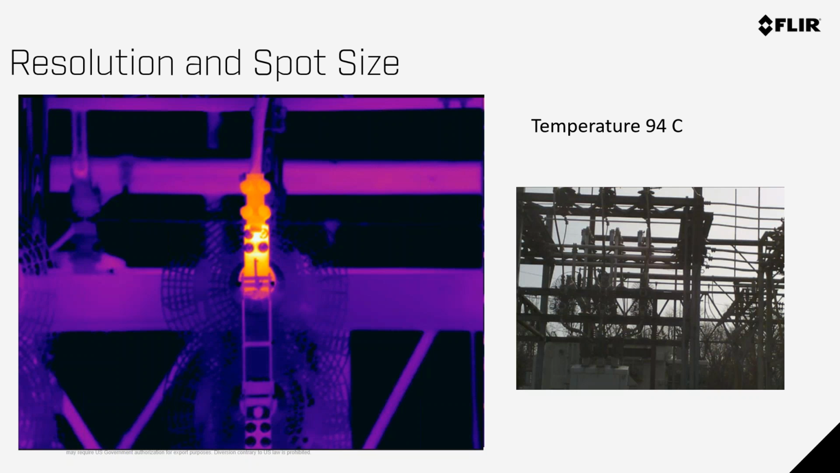The 6x lens gives tremendous detail. As a matter of fact, such good detail that we can actually now identify where the weak link in this problem is. It's the upper right-hand bolt. The upper right-hand bolt is warmer than the other 3 bolts. It's probably loose, so resolution will help with identifying the problems as well.